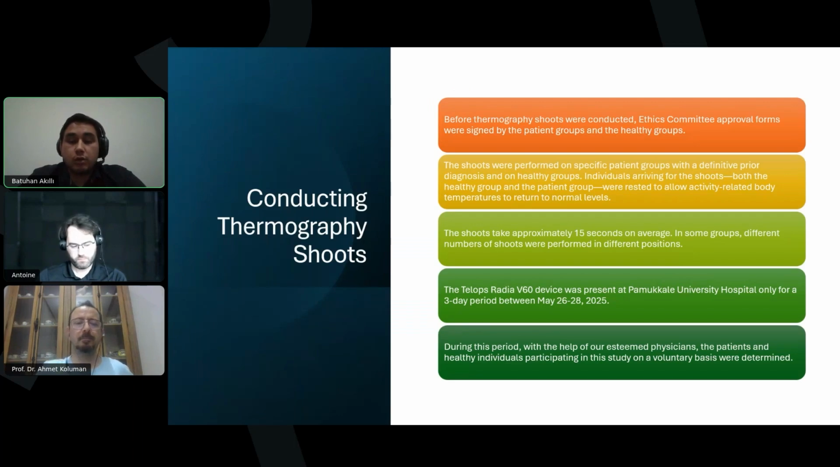Conducting thermography shoots. Firstly, the patients and the healthy groups sign ethics committee approval forms. We take thermography images of patients with a clear diagnosis and healthy individuals. Everyone who participated in this study rests before the imaging process. We wait for their body temperatures to return to normal levels. The imaging process takes about 15 seconds on average.